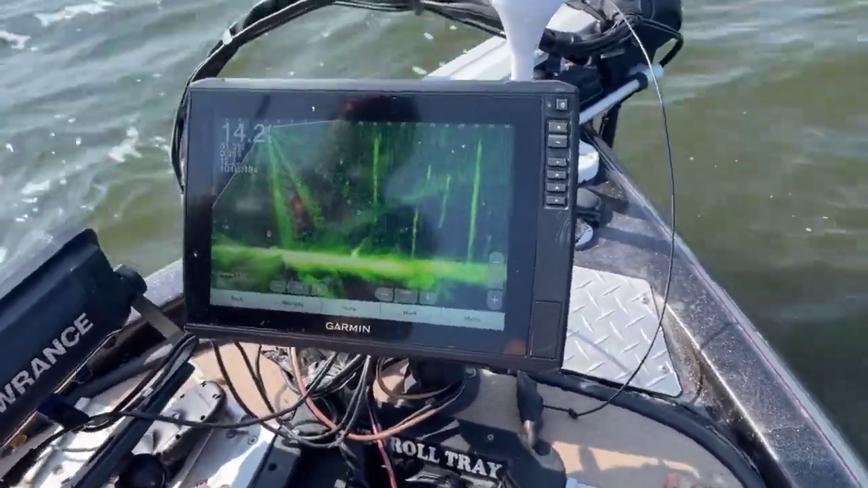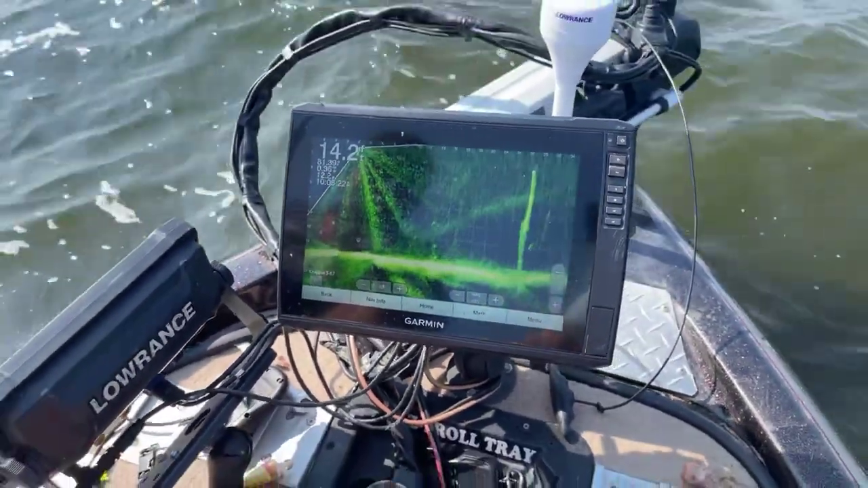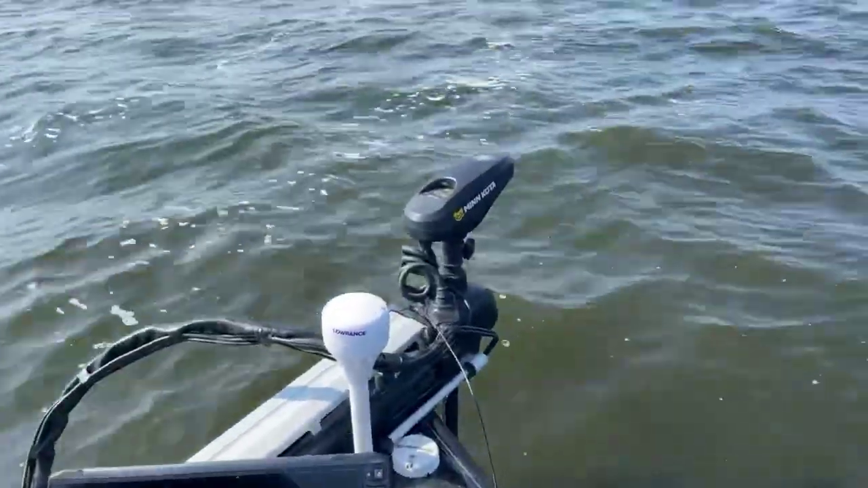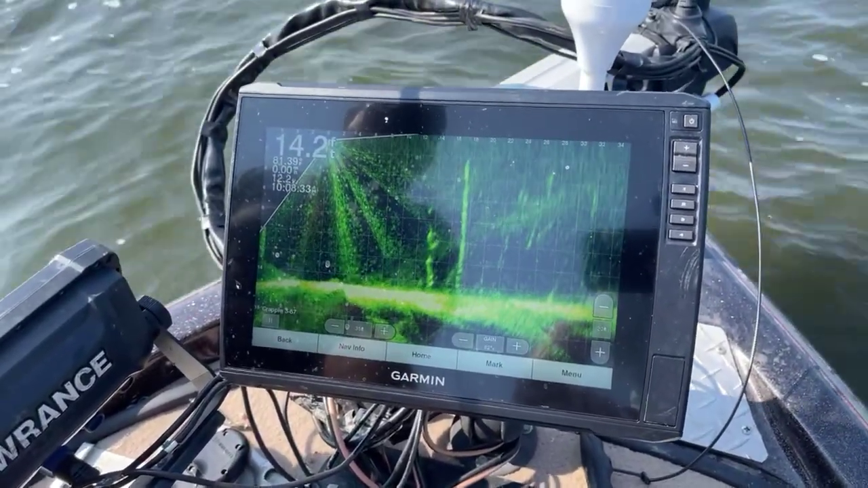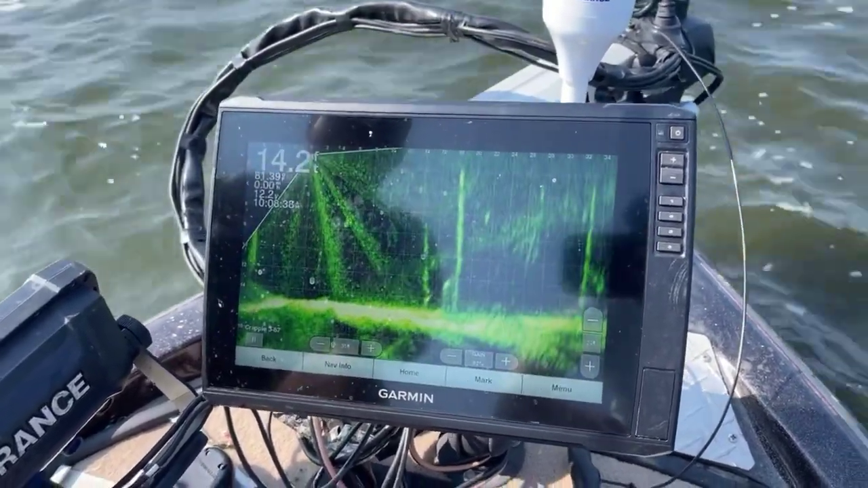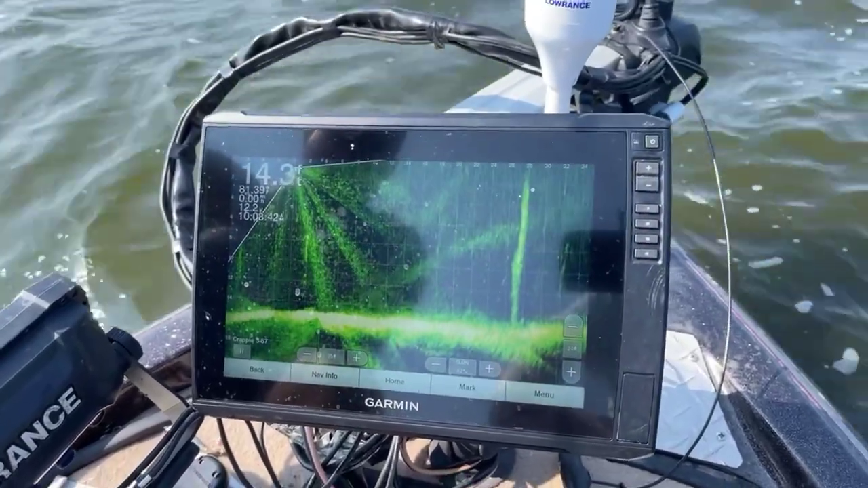There he comes. Nope, went back. Dirty rascal. See if he'll do it again. Usually when they chase, they'll chase one time and that's it, but just hoping.